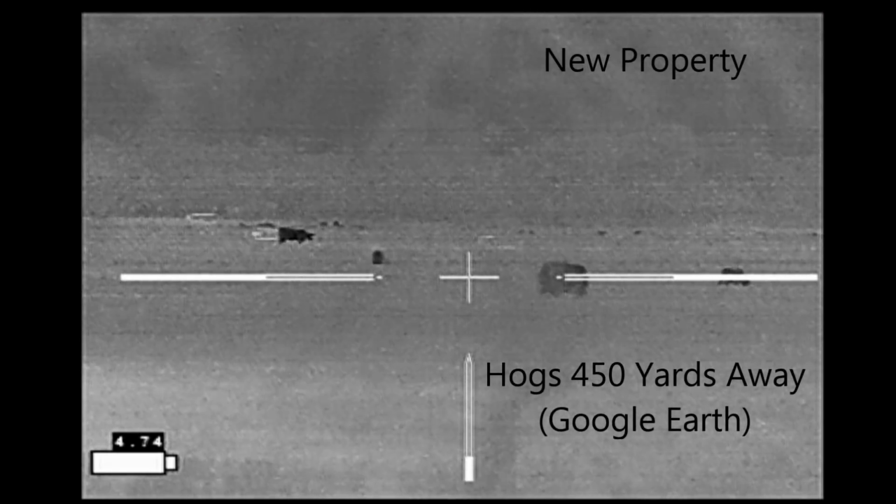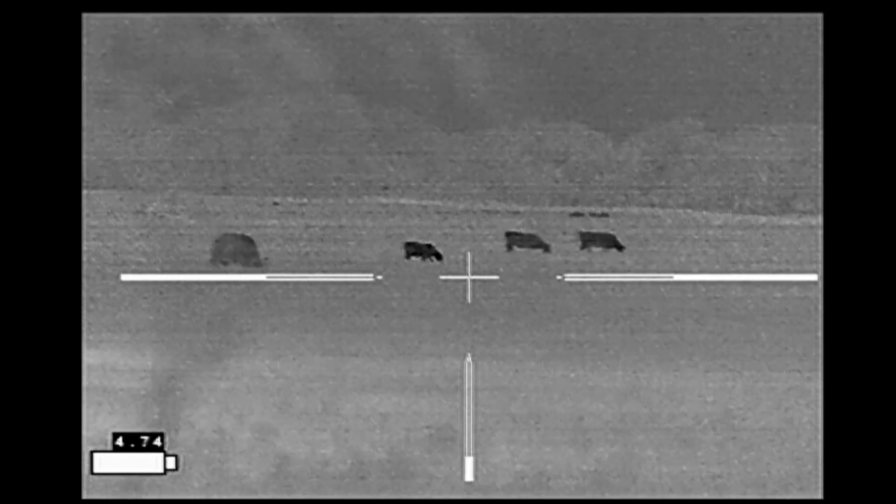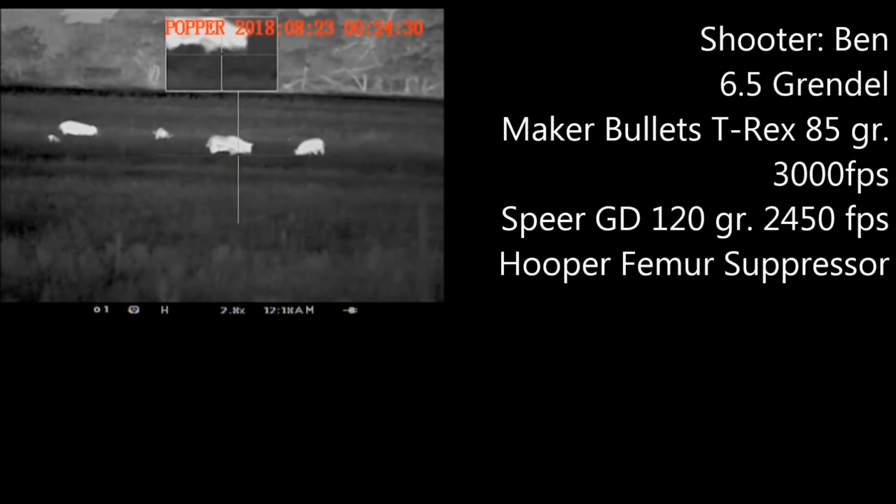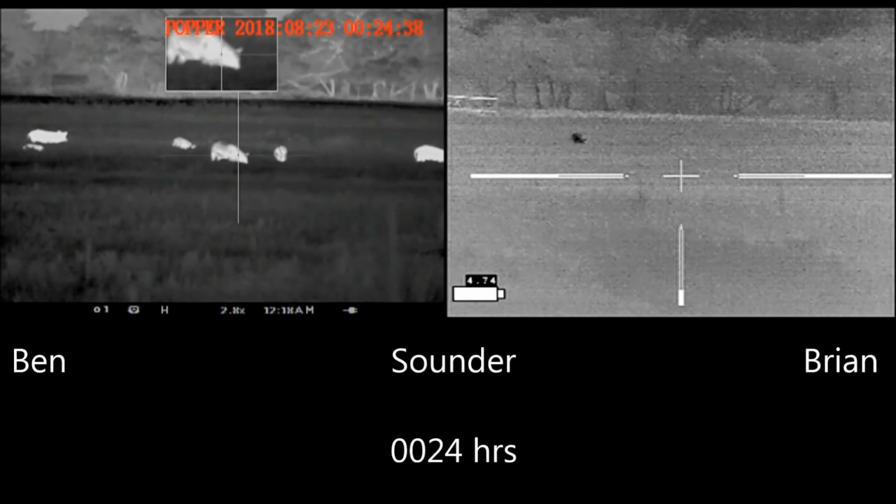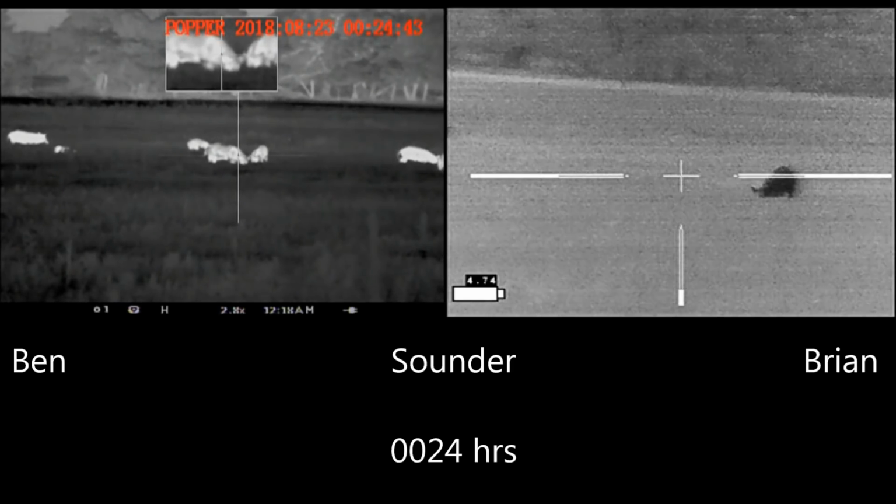We moved on to our next property, and Ben had spotted hogs way out in the distance, 450 yards away. Could barely make them out from this position. We made a trek across the field, getting as close as we could. We still had a couple cross fences between us, but this was a good firing position. We're both set up. Ben's going to take this big boar that's going to be on the left. I'm going to go for this sow that's up close.